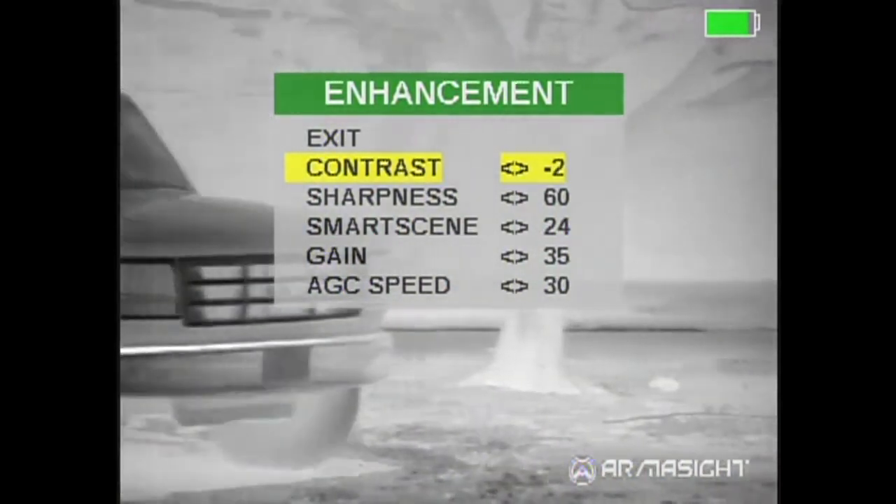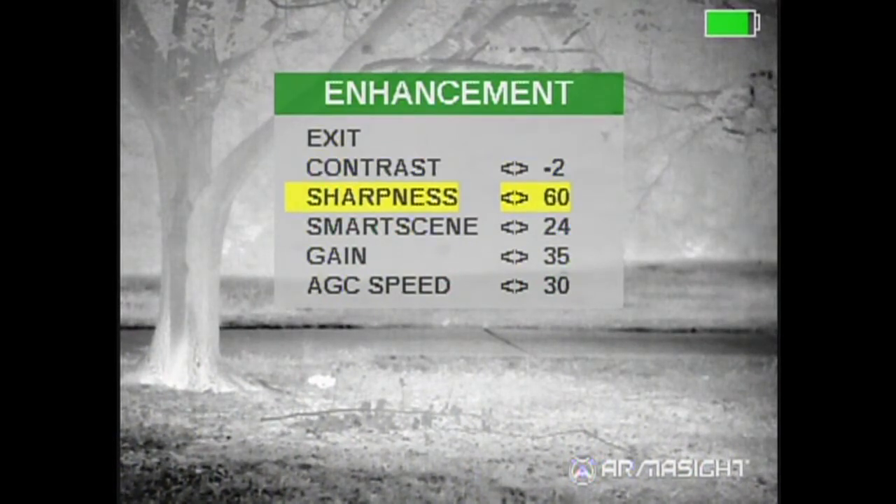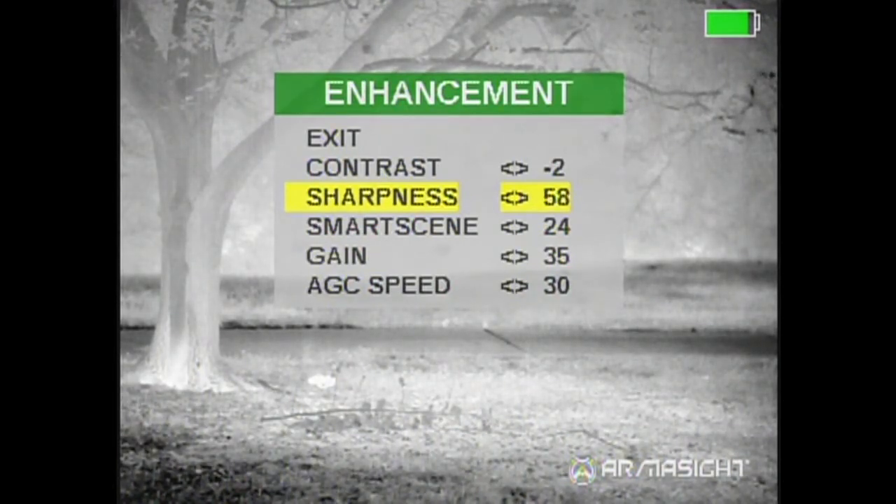I think that looks really good right there. The sharpness, I usually leave my sharpness at 60 or below. Anything past 60, you start getting a little grainy. We'll turn it down here a little bit in the scope. You use your left or right arrows to turn it down, but 55 to 60 is where I always have it. I think that looks the best. You start getting grainy above that again.